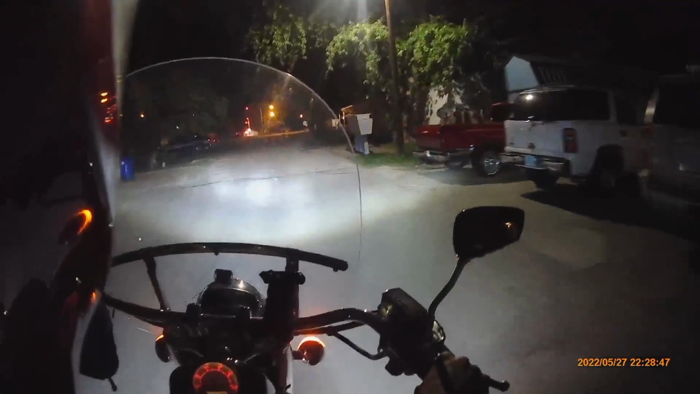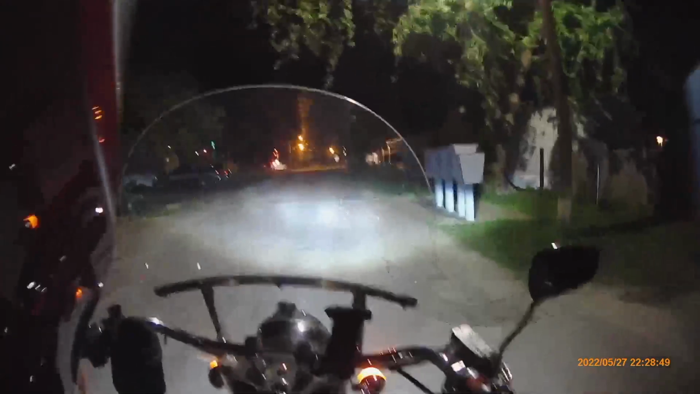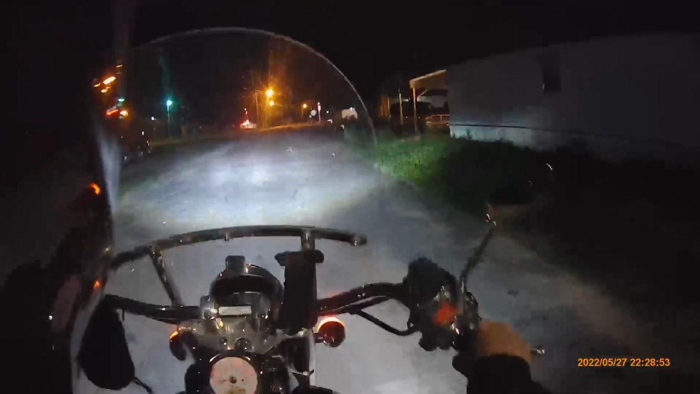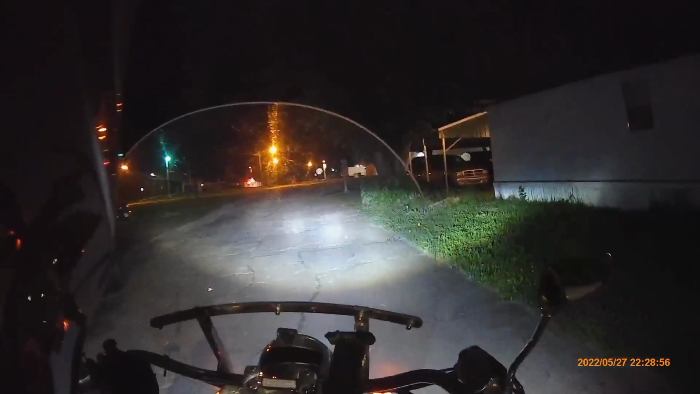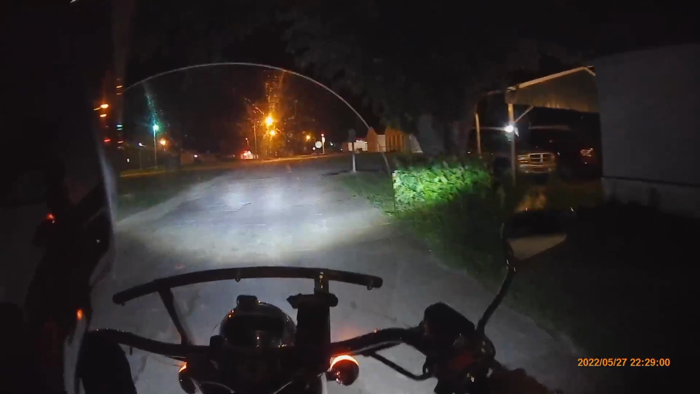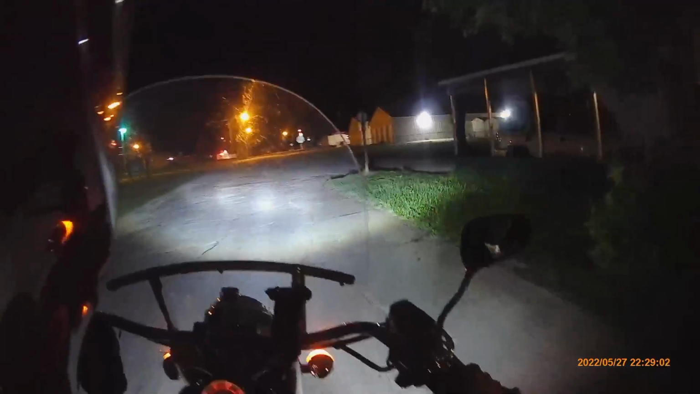You know what I ought to do? I ought to install the fogs on it. That way we could ride at night and not have to worry about, you know, I'm going to point them out to the outsides. I've got the fogs that I can put on these highway bars.